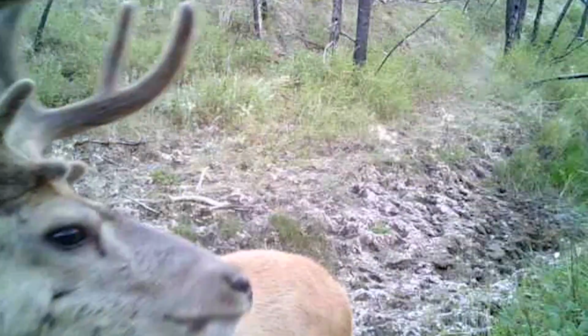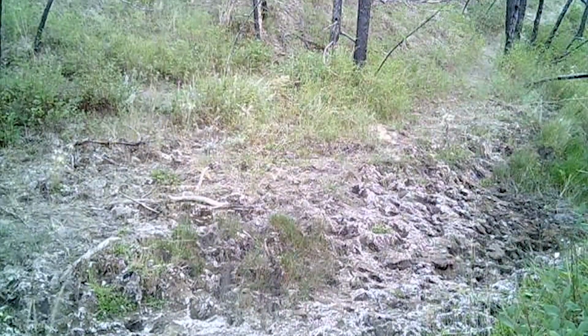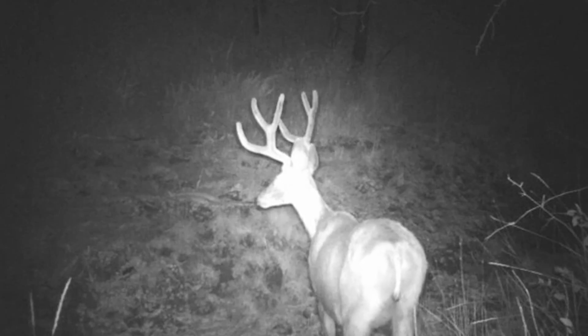Young buck, but yeah, lots of grass, lots of water, lots of cover. Hard to get to this spot. I think he's going to do okay. Another young buck, cool 3-point.